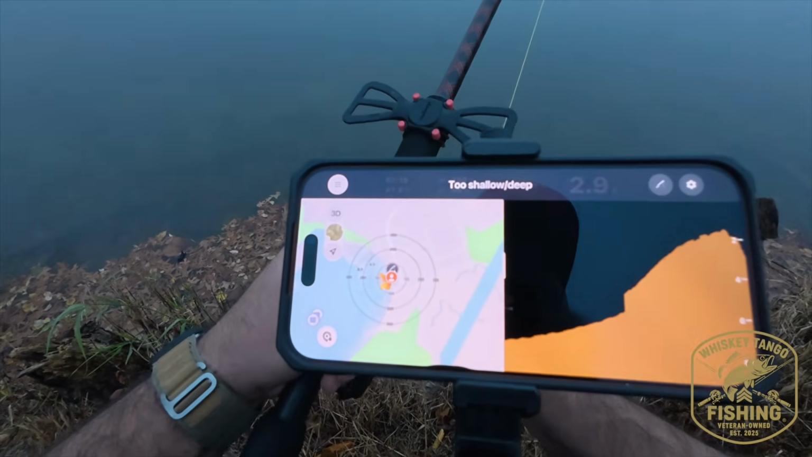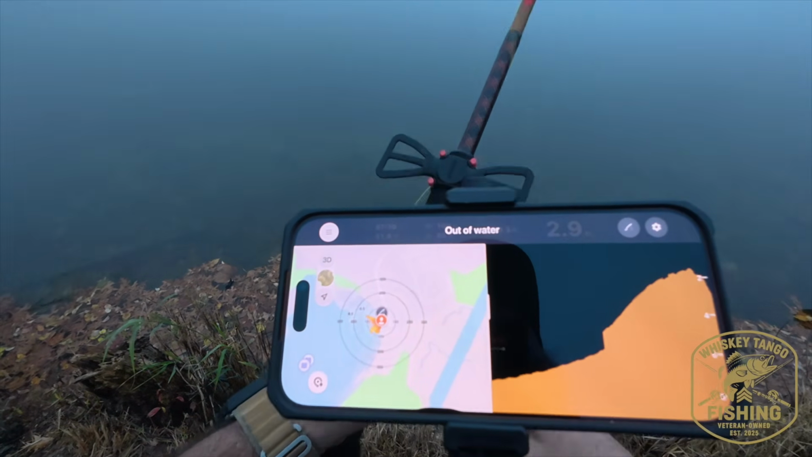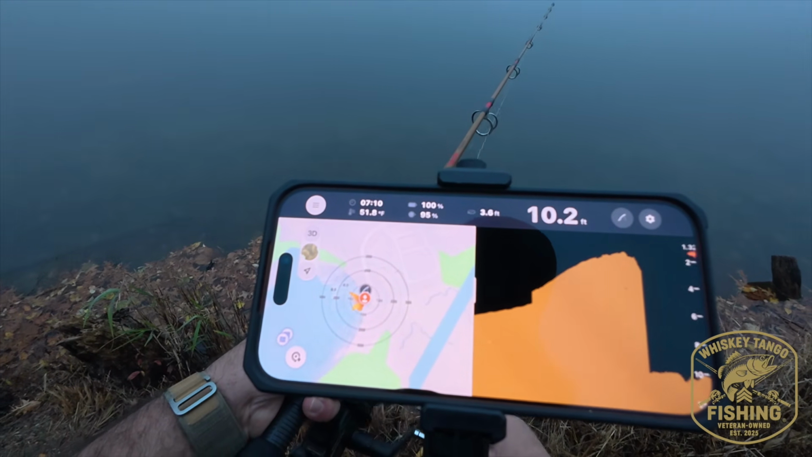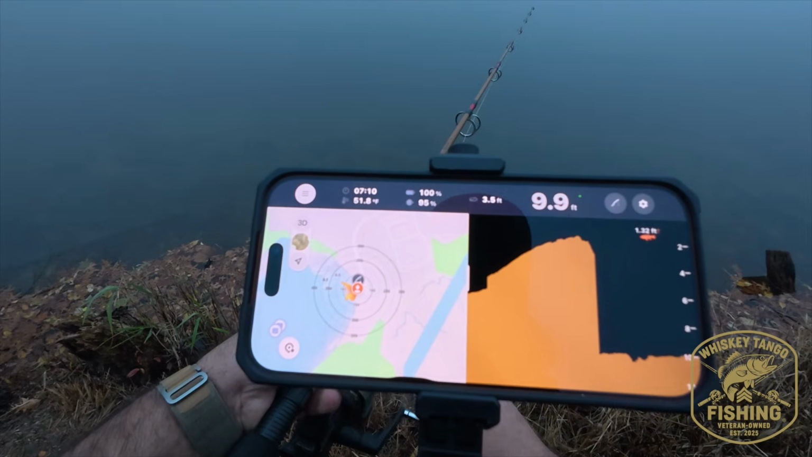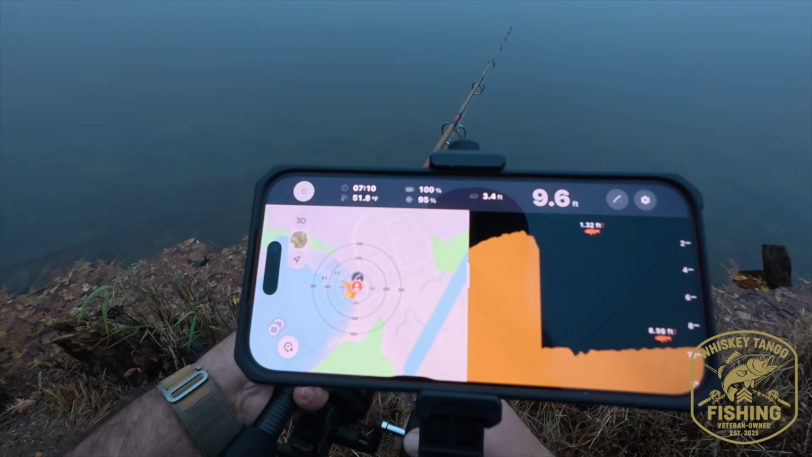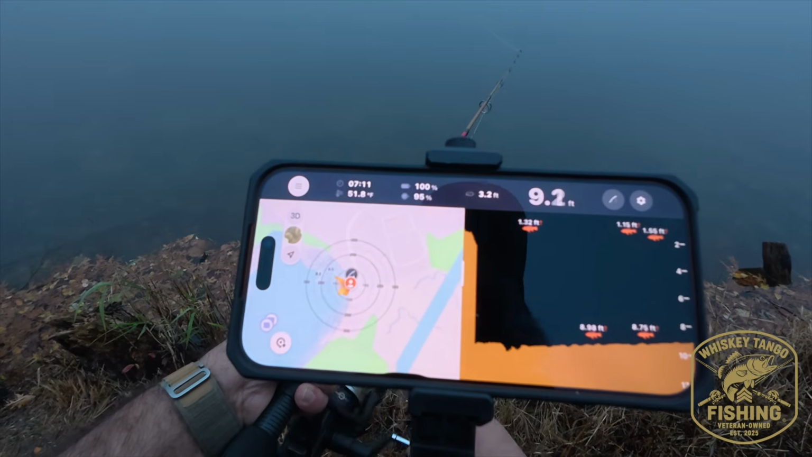So we're going to cast it out one more time, and then I'm going to show you that 3D imagery. And you can launch it out pretty far because it's got some weight to it. Now we're in about 10 feet of water, and again, it's marking fish just below the surface, or 1.32 feet below the surface of the water. Now we got some hugging the bottom down there at 9 feet. So we've got some suspended, we've got some hugging the bottom.